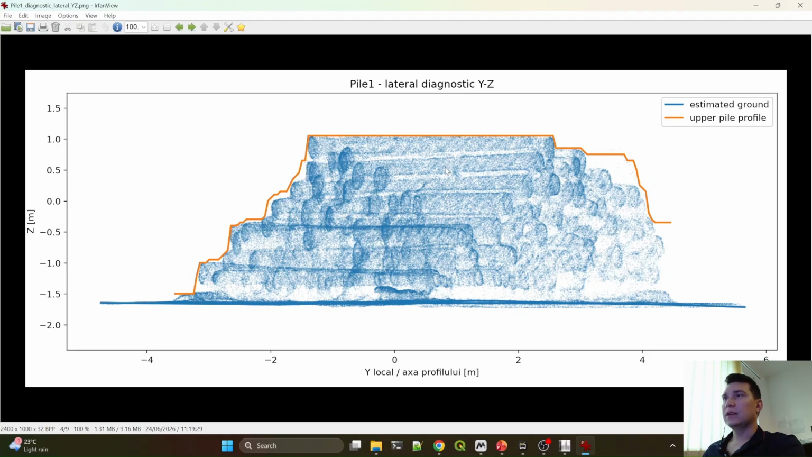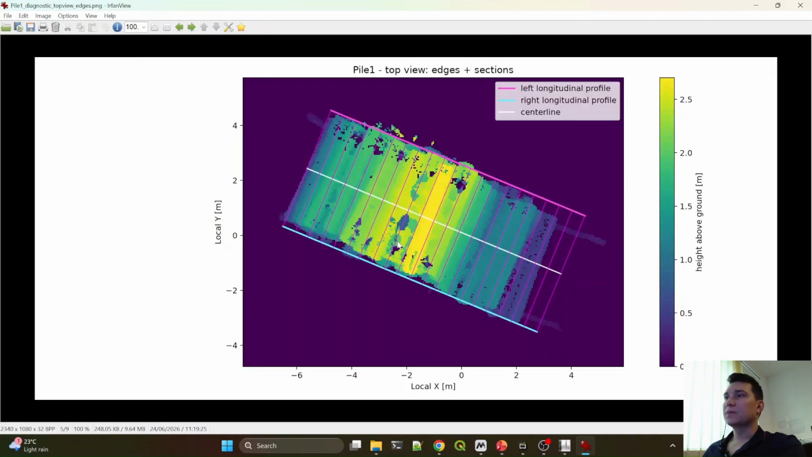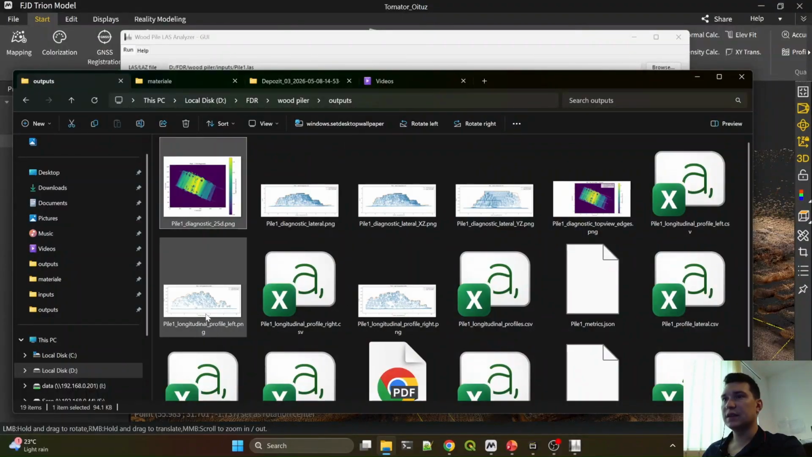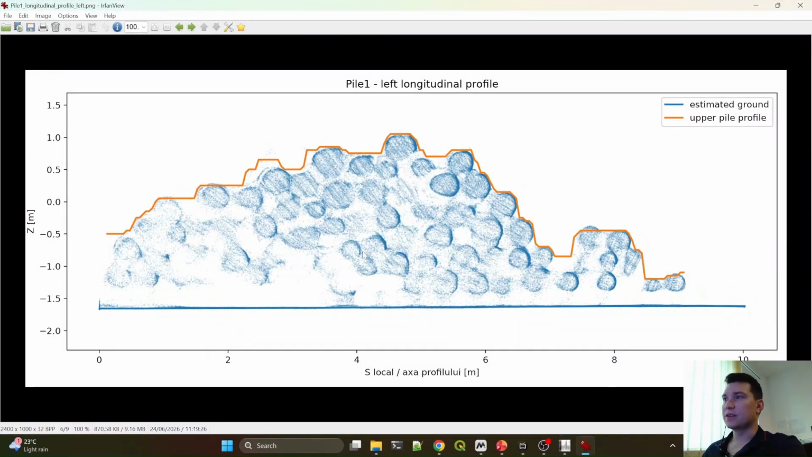Also another lateral profile picture, and on the above view here we can see the edges and the sections that the algorithm made to generate the faces of the logs and do the calculations for the results. So we have the center line, the right and left longitudinal profile, which these pictures are generated from.